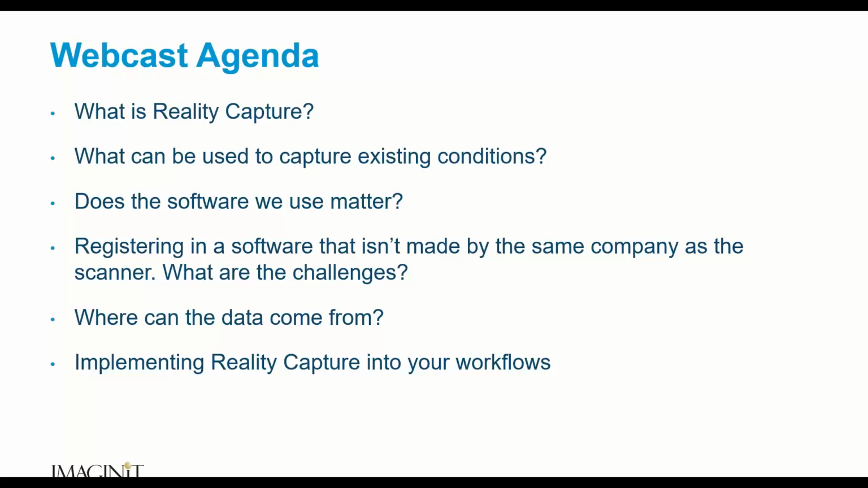We want to know, again, kind of going back a little bit, where the data comes from. Again, we're not here to talk about hardware, but we want to know where that comes from and kind of what kind of data we're dealing with. What about implementing reality capture into your workflows? What are the challenges there? What do we have to know about putting a point cloud on a desktop or a laptop? What do we got to know about licensing that stuff? And again, we'll dig into that a little bit.